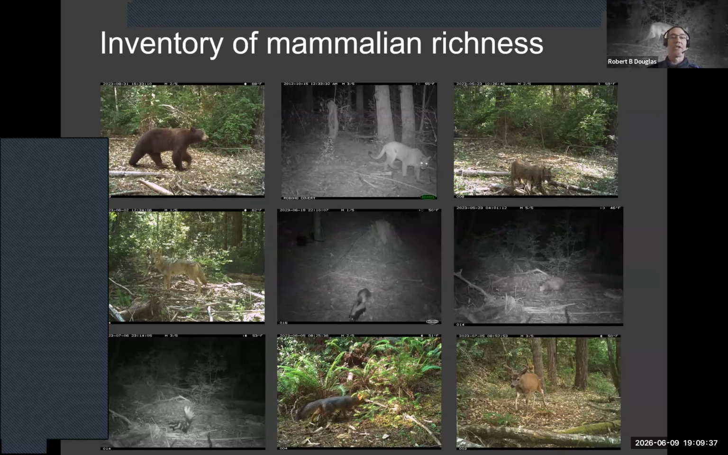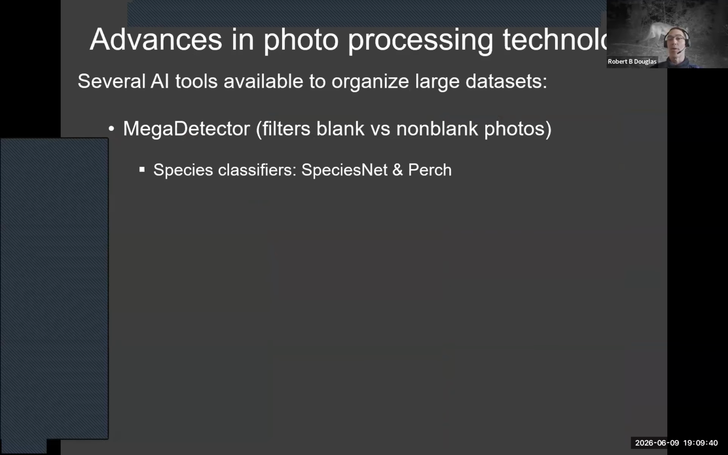But as technology has changed, advances in photo processing that Valerie had mentioned, particularly with AI, have revolutionized how we collect information, especially because it helps us organize large data sets. I'm going to talk briefly about one of the AI tools that's out there.